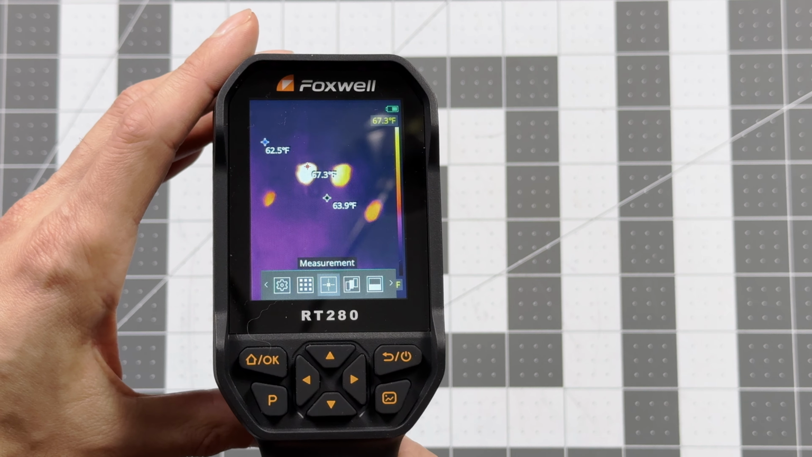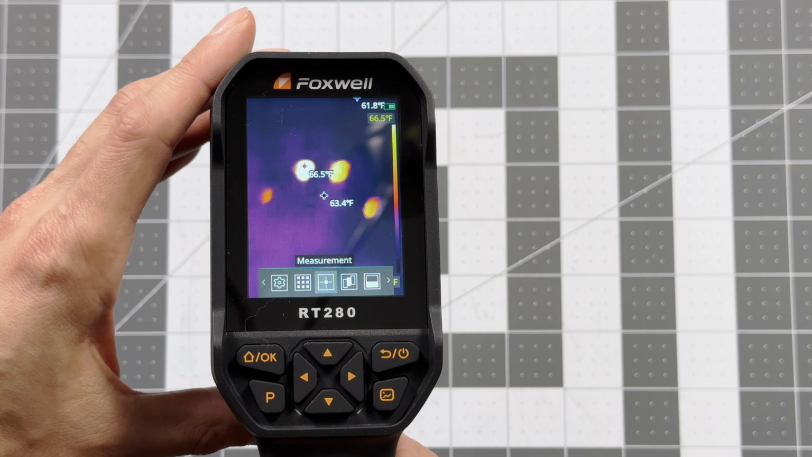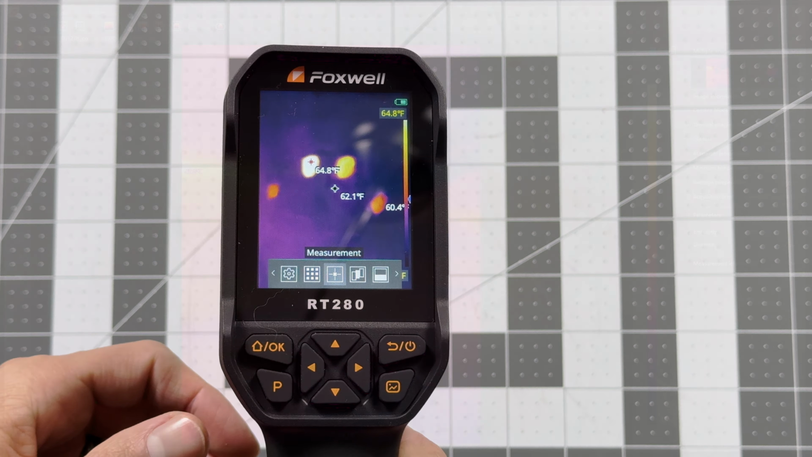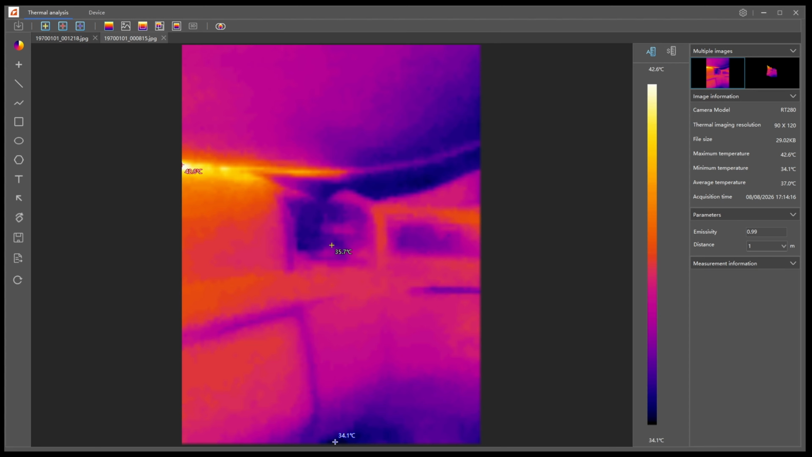Now there's also a software that's available on Windows that you can use to do further analysis on your pictures, and I'm going to show you that right now. So here's what the software looks like once you've opened an image. You can see the image itself. When you mouse over anything, you can see the temperature at that spot. So you can see this is actually a picture of the vent in my car. The 35 Celsius here, hot spot of 42 over here, and a cold spot of 34 in the footwell.